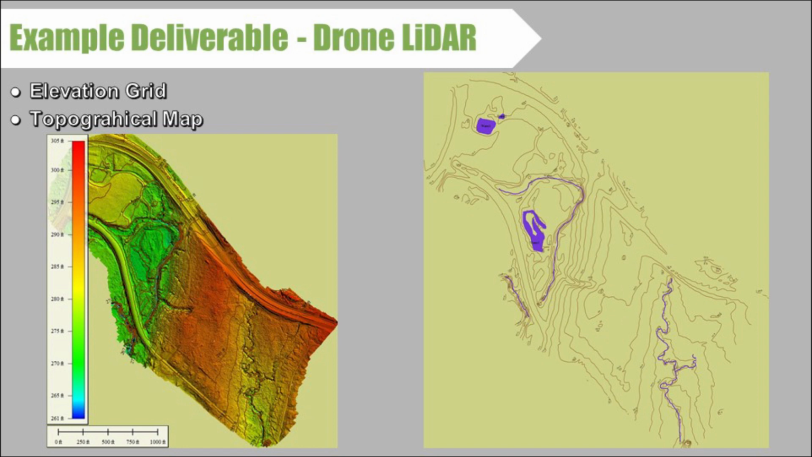Here again we have the elevation grid on the left-hand side. On the right-hand side is an example of a smooth topo that we gave to one of the customers. In blue we also have outlined the water features that were there during the time that we were flying it. This I want to use as an example of, okay, how would a surveyor confirm if our data is good?